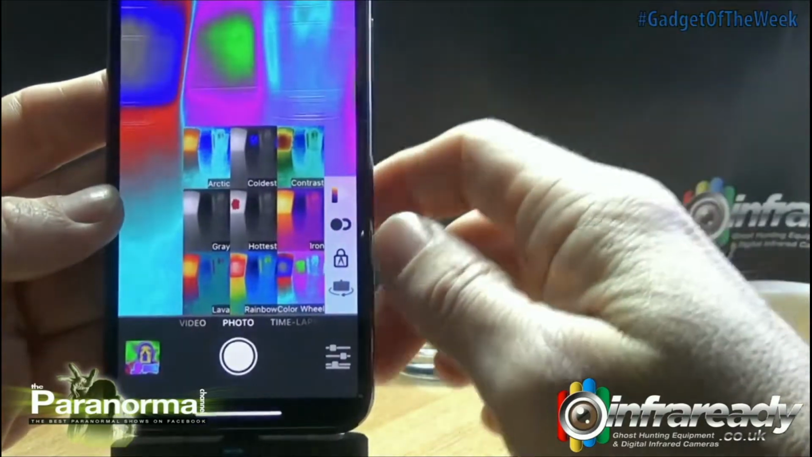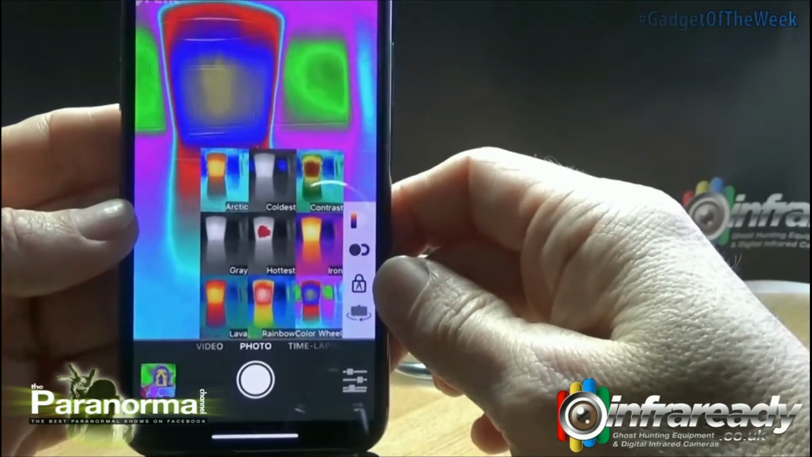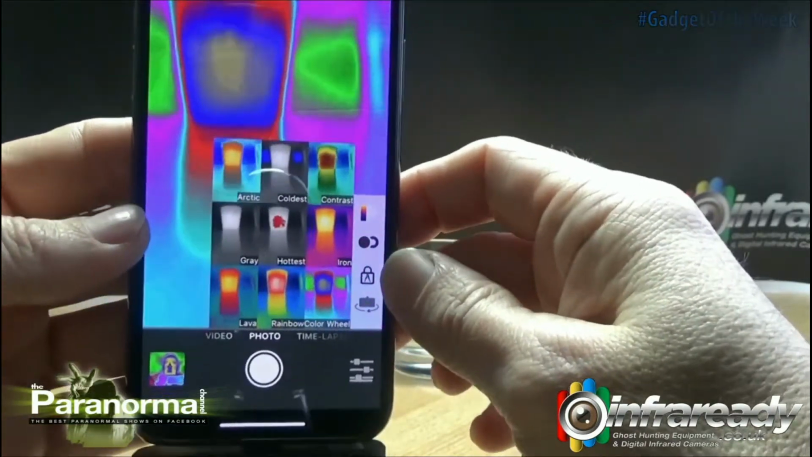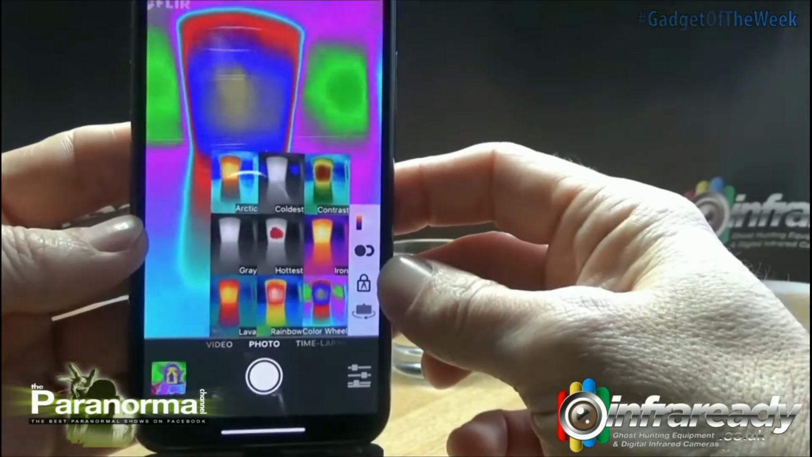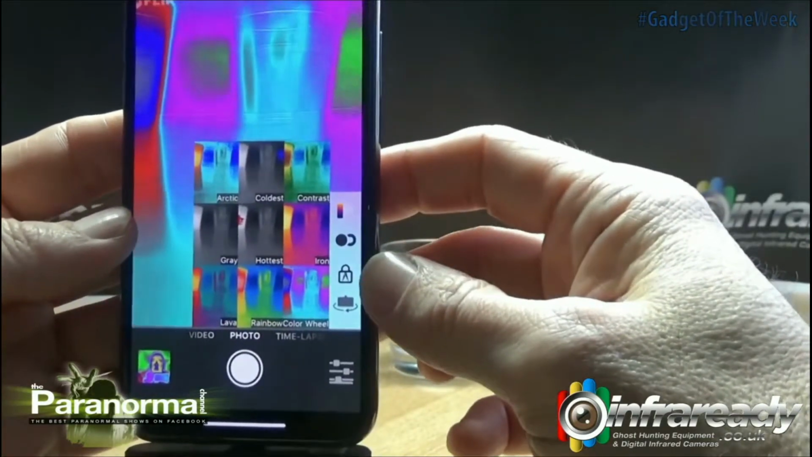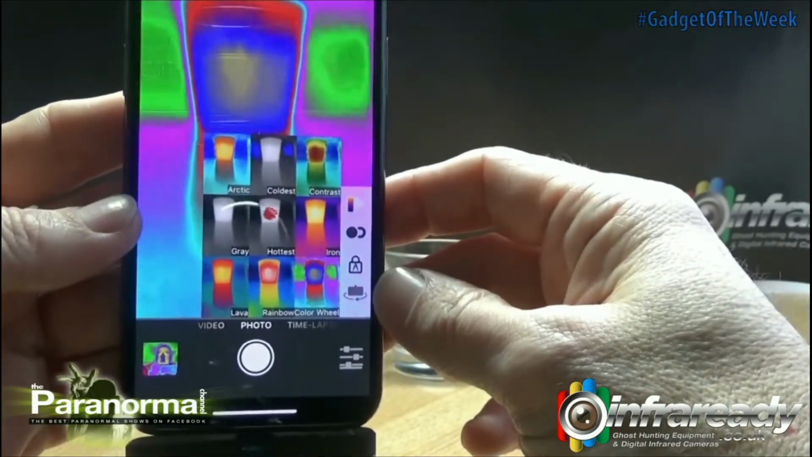So great bit of kit when out and about, good for verifying hot and cold spots. Like I said, there are cheaper options available, but with the power of your iPhone, it cuts down a lot of that cost, and you can record images and share them via multimedia, social websites, etc.